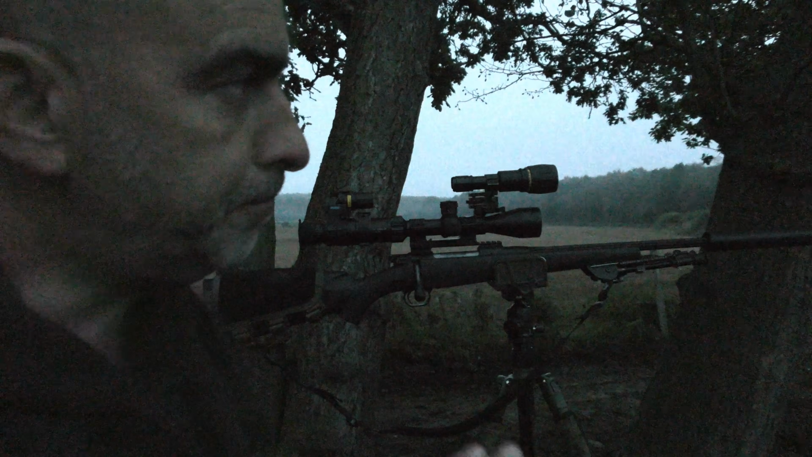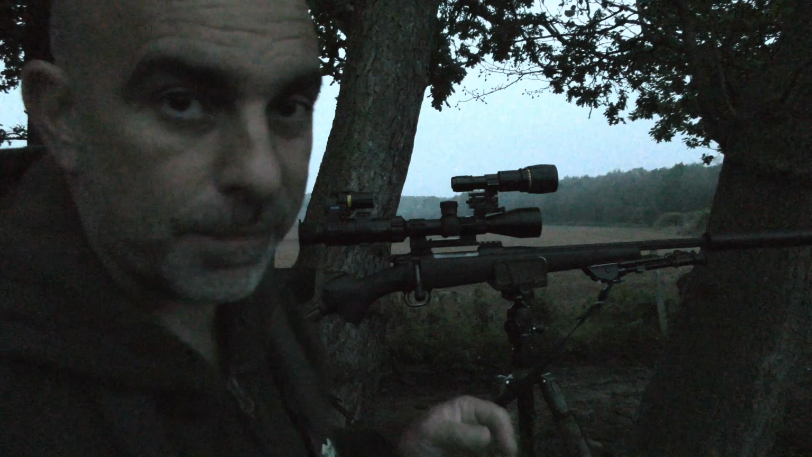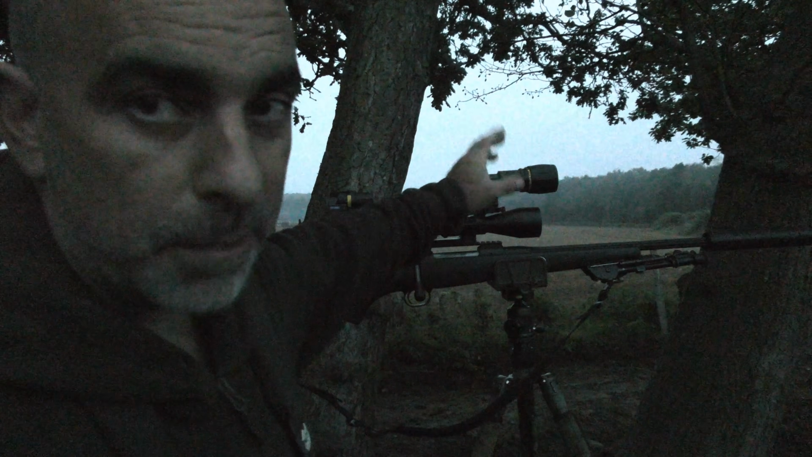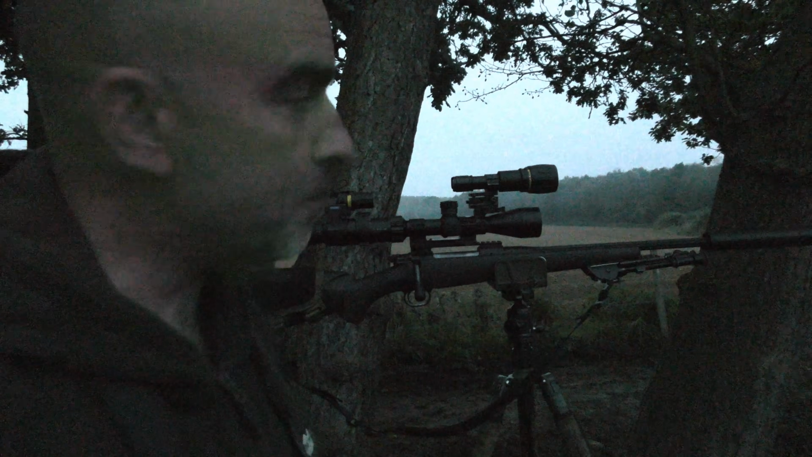Right, well, I spotted that fallow buck. I was back there just after I saw the fox, and he was out in the field, just out in the middle. Anyway, he walked. I thought he was going to go into that big wood over there, but instead he came along this hedgerow and walked right down towards me.